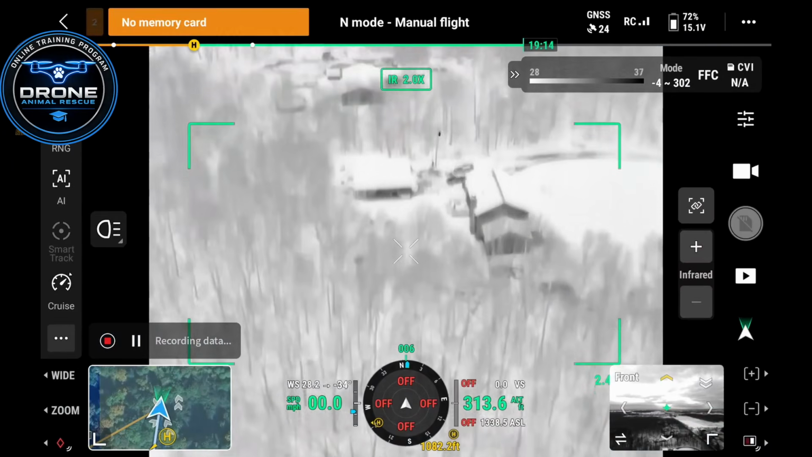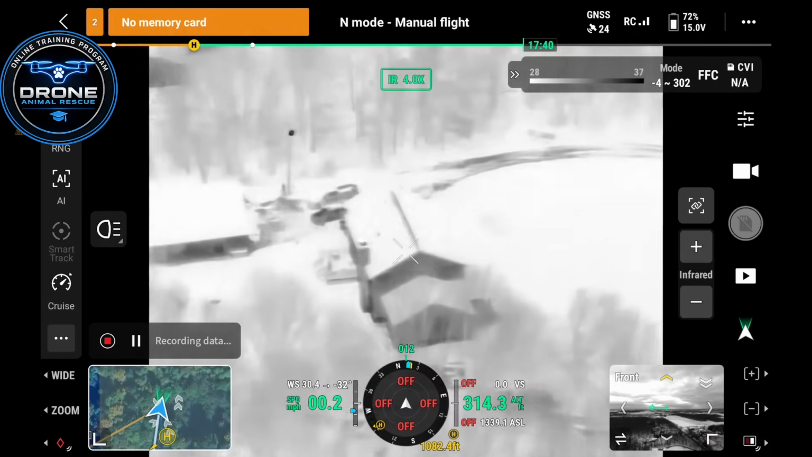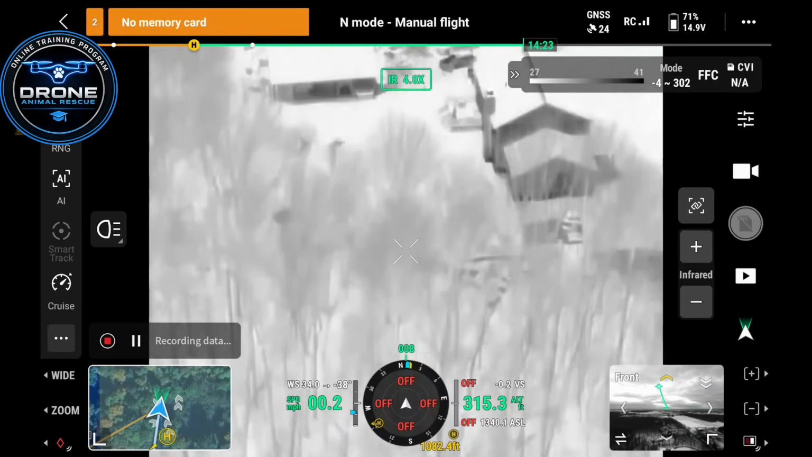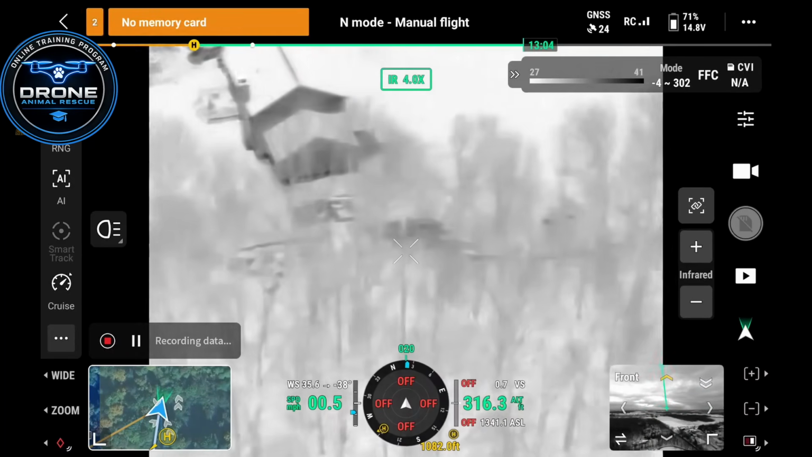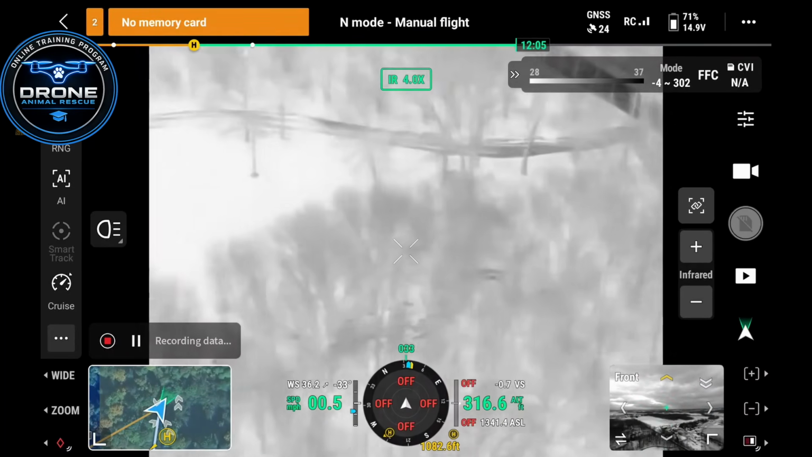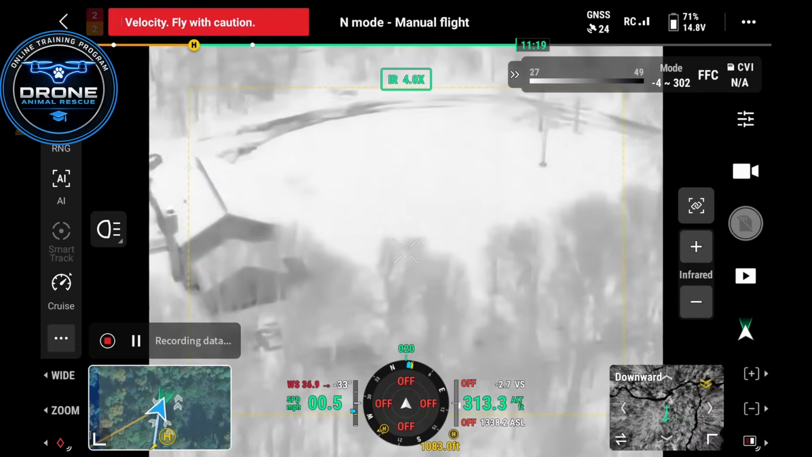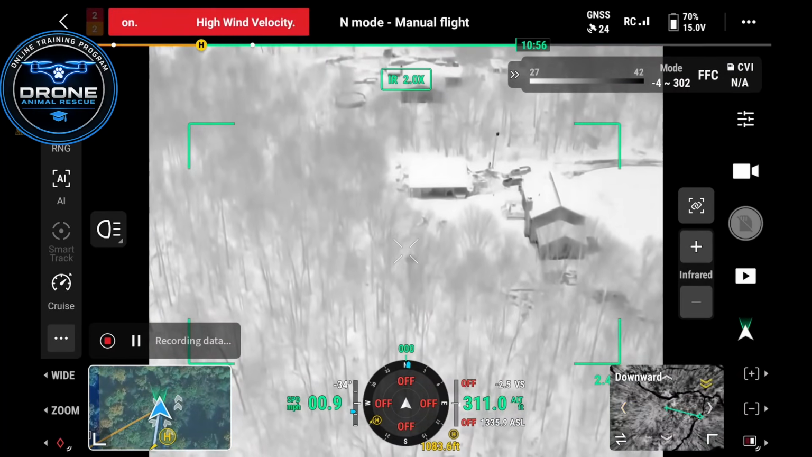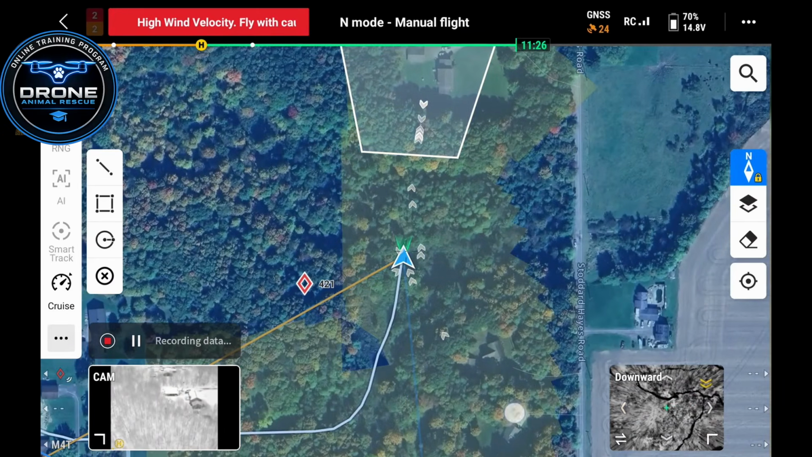But in reality, can you see what's behind that house? Can you see what's behind this shed? Can you even see at the edge of this tree line? Maybe. But the point that I'm making here, guys, is that this does not directly show you what you've searched.